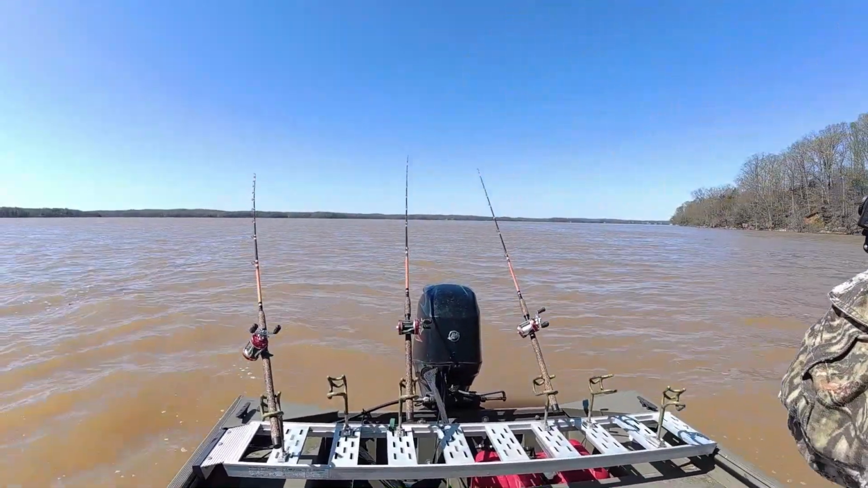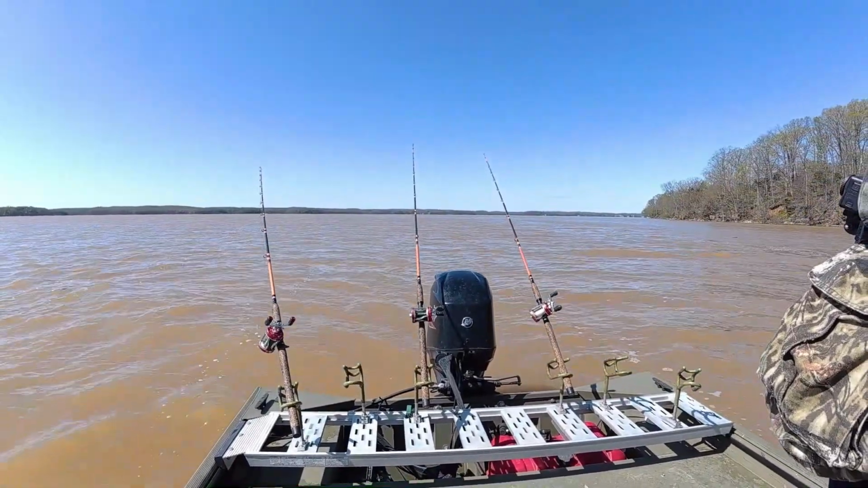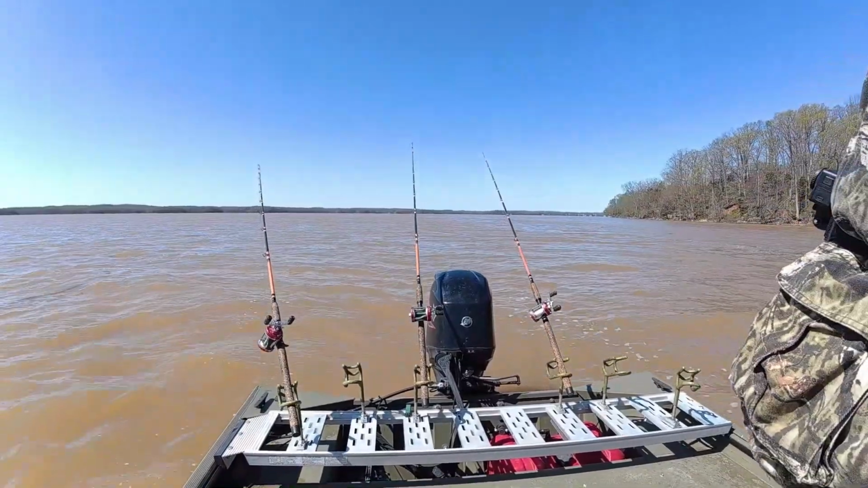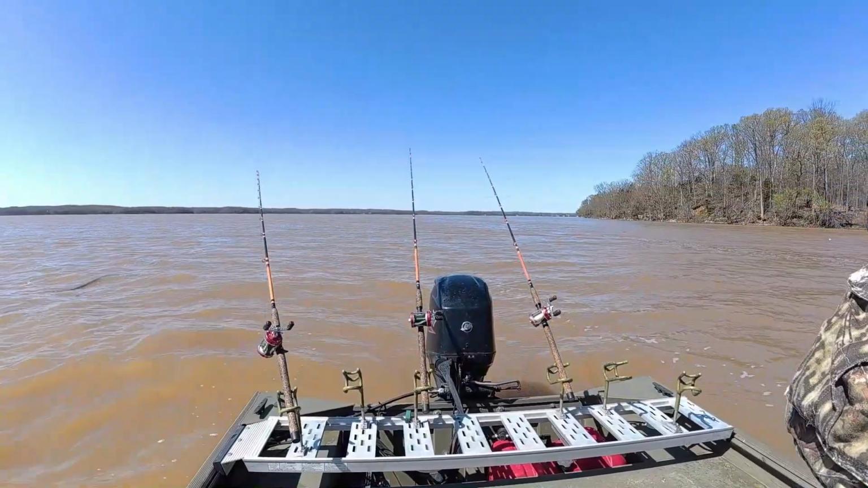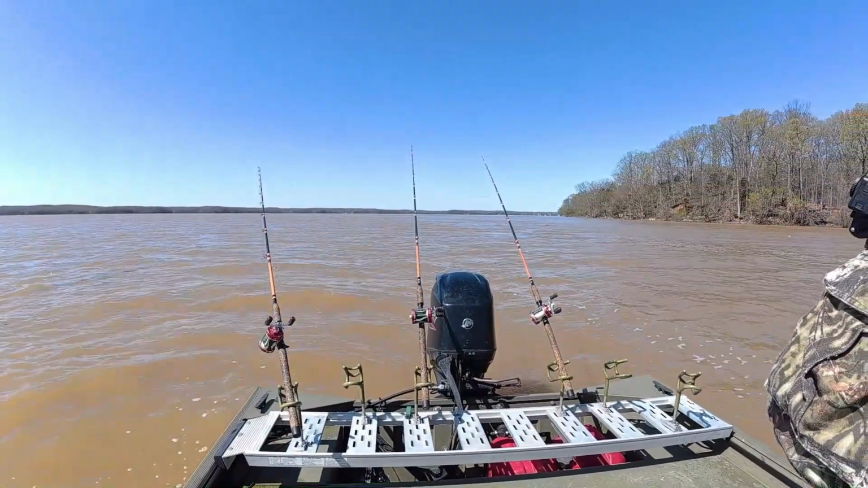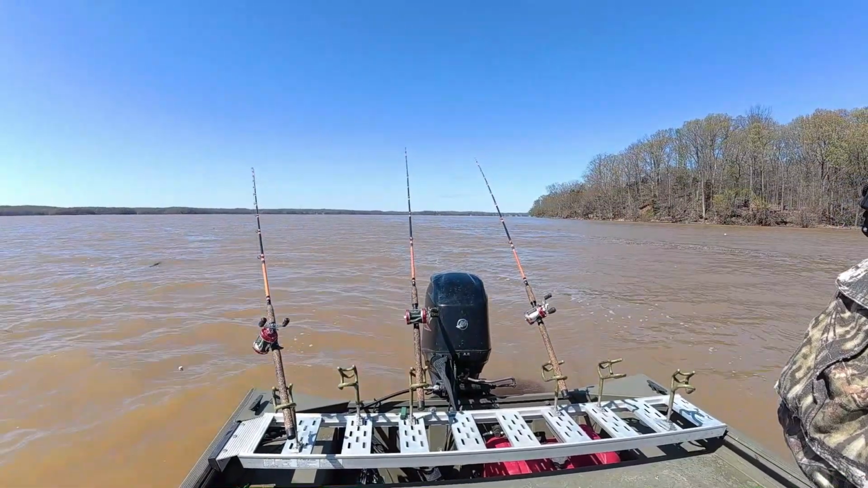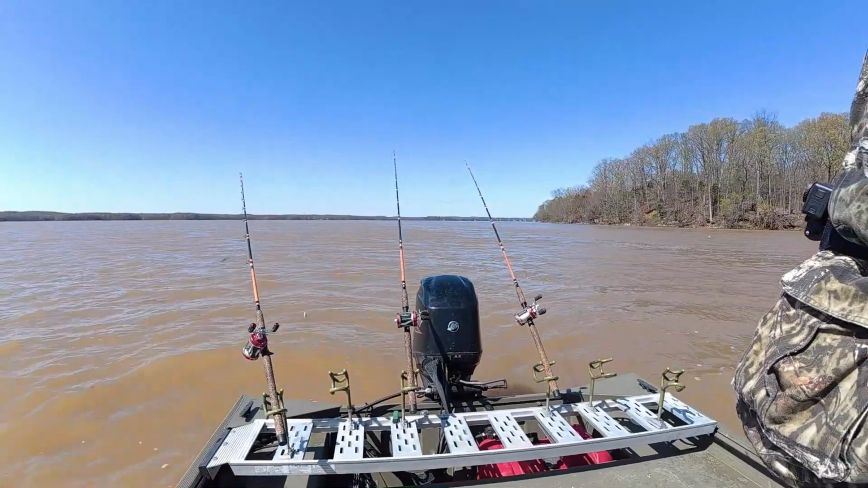I keep thinking that, well, I don't know what I'm thinking. But I think that if we get closer down there to the river channel and a hair deeper water, we might have better luck with blue cat. We're gonna give it a whirl here in a little bit.